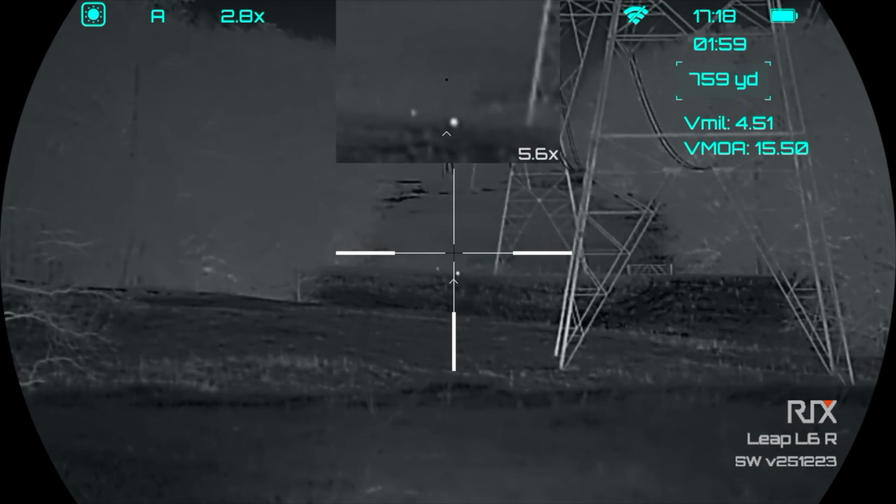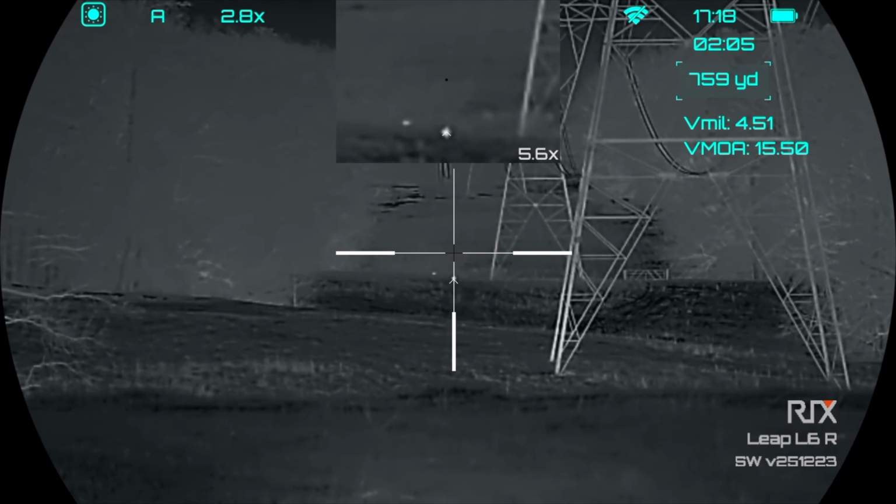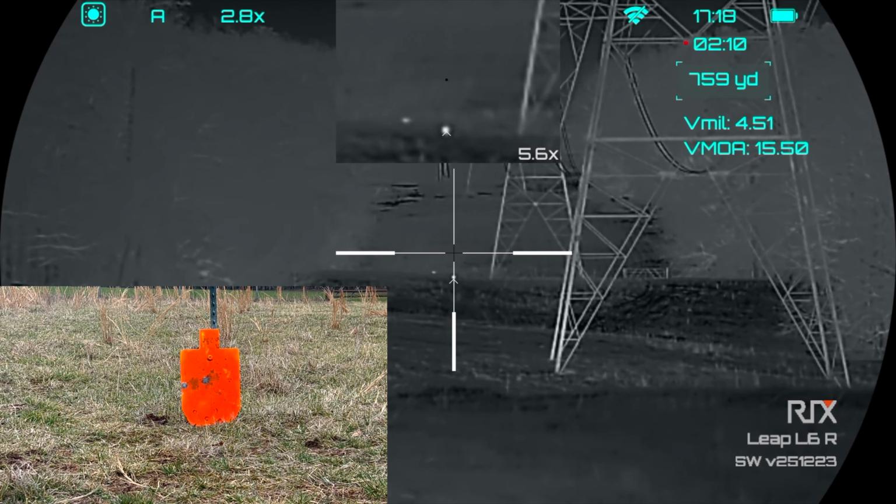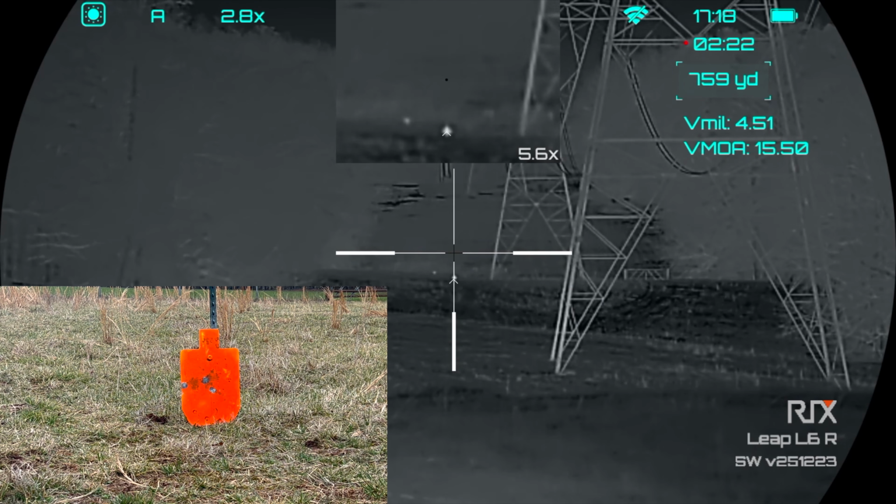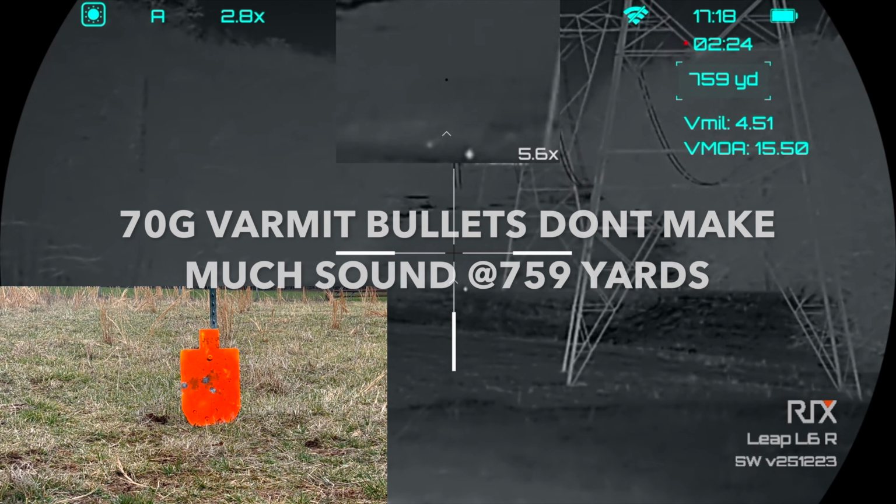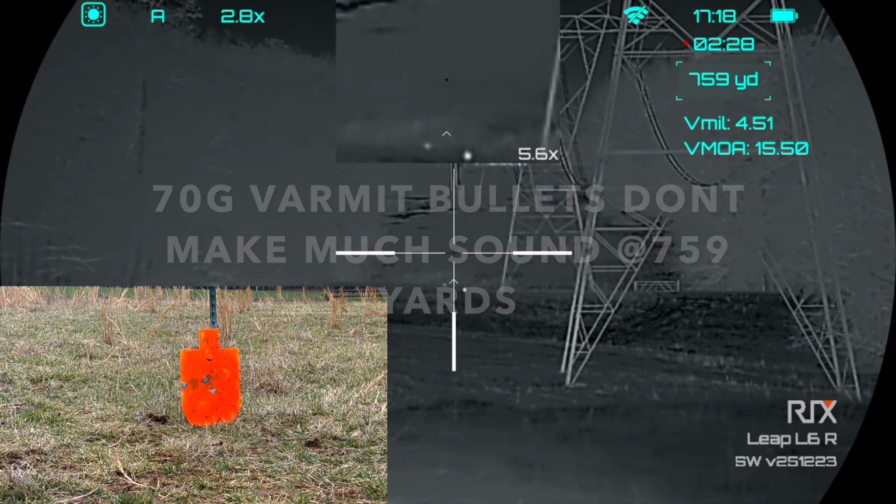All right, so I saw it about right there, guys. So I'm going to aim dead center and send this thing and see what she's looking like. Did not hear or see that one, so it might have been high. We will see.